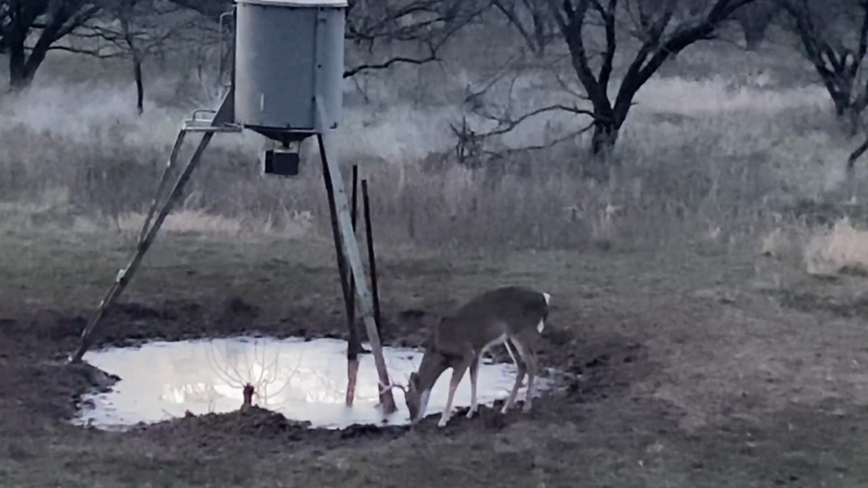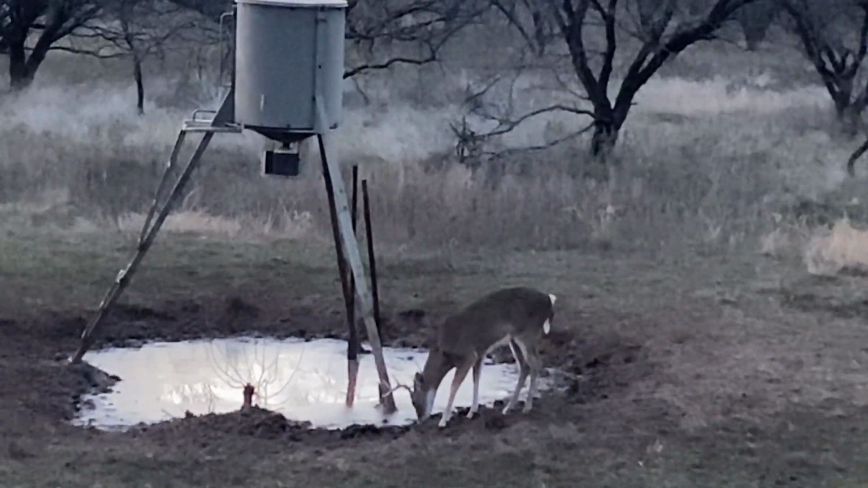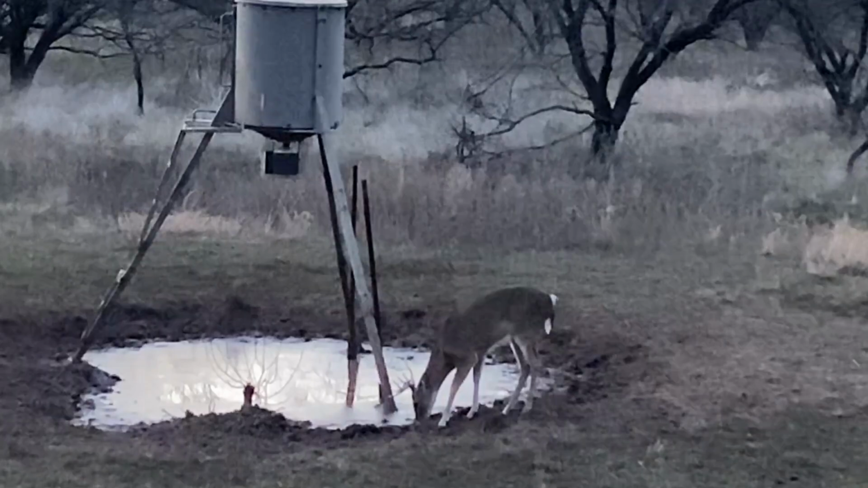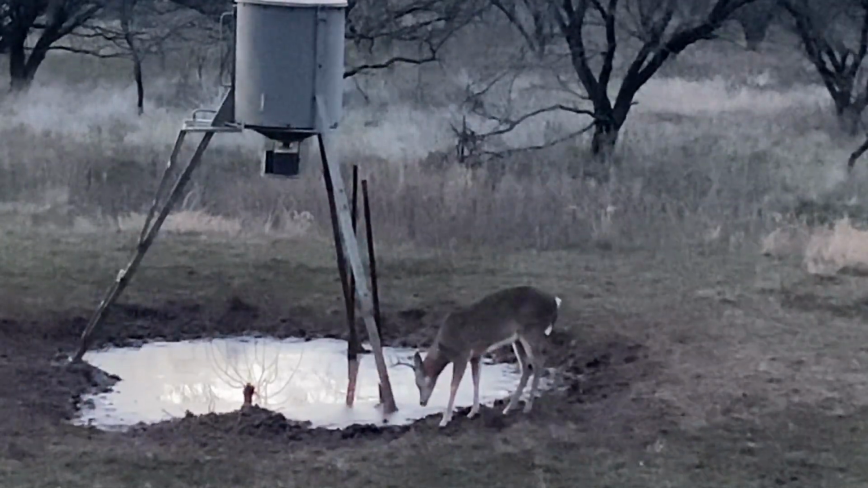Meanwhile, over at Dad's stand, he's got this guy over there. Just remember, we're only there to kill hogs and coyotes. We were not given permission to shoot the deer on this property, but it sure is pretty.